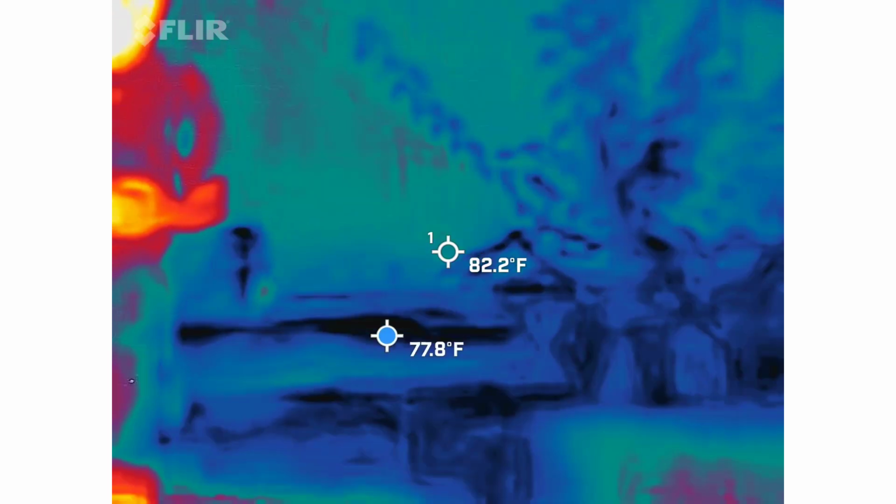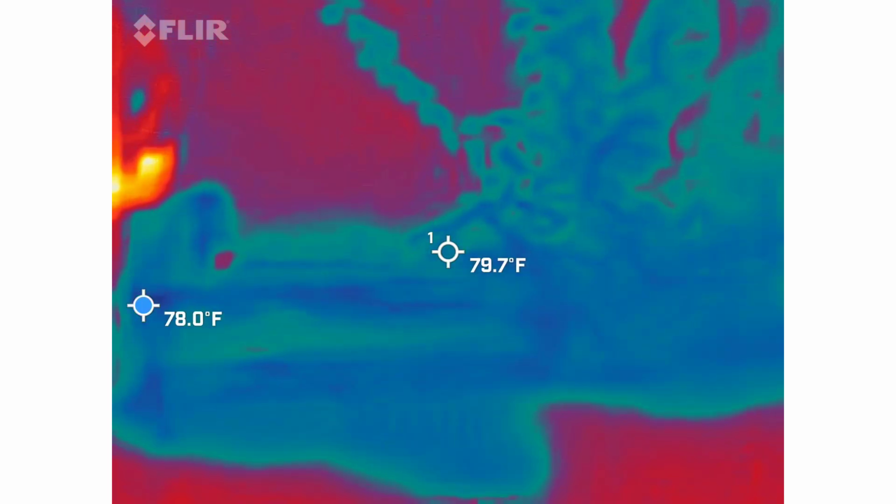It's perfect timing that I came over here when it started drizzling, because I'm going to start collecting these devices. But of course, for those of you video recording, go ahead and stop your videos.